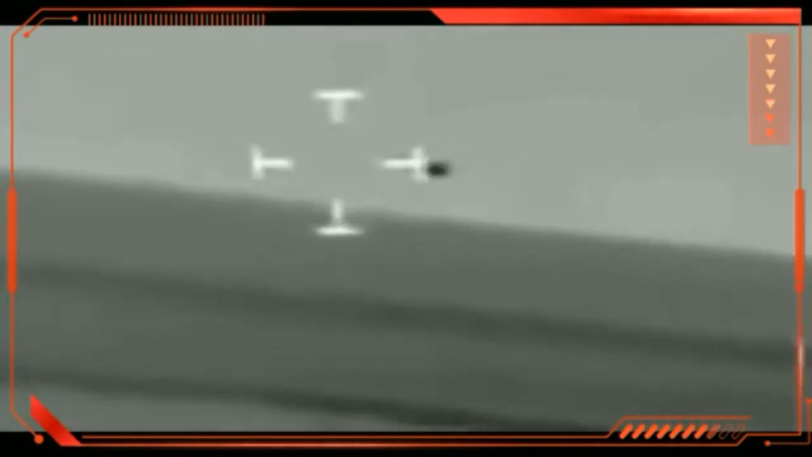I'm gonna hit pause. Look at that, guys. Very weird. It's like a disc, but then it's like an orb. Very hard to tell what we're looking at. Could it be a drone? And you see, again, that plume around it. Right there. And then now it's like a dot. There's another shot right there.